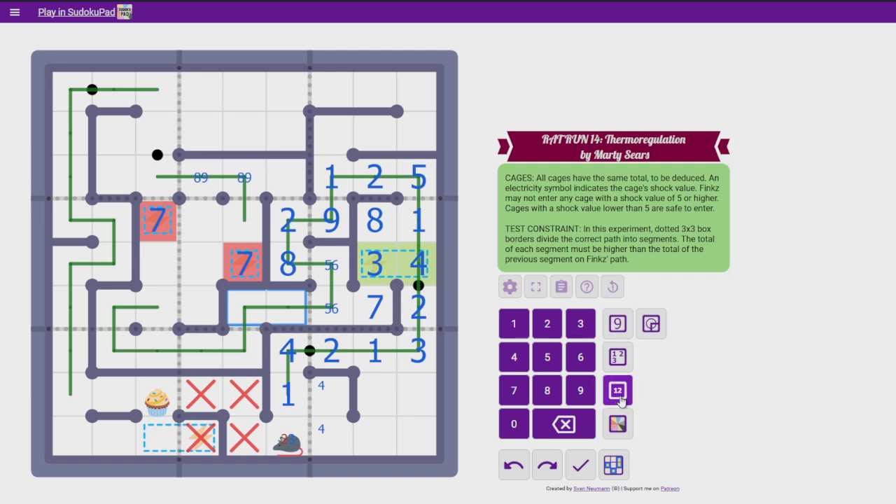These have to add up to 12. They can be 3, 9. They cannot be 4, 8. And they can't be 5, 7. So they are 3, 9. These have to add up to, what are we at now? 13. They're not 4, 9. They could be 6, 7. They could be 5, 8. Oh, this is 3 now, by the way. There we go. That's a 9.